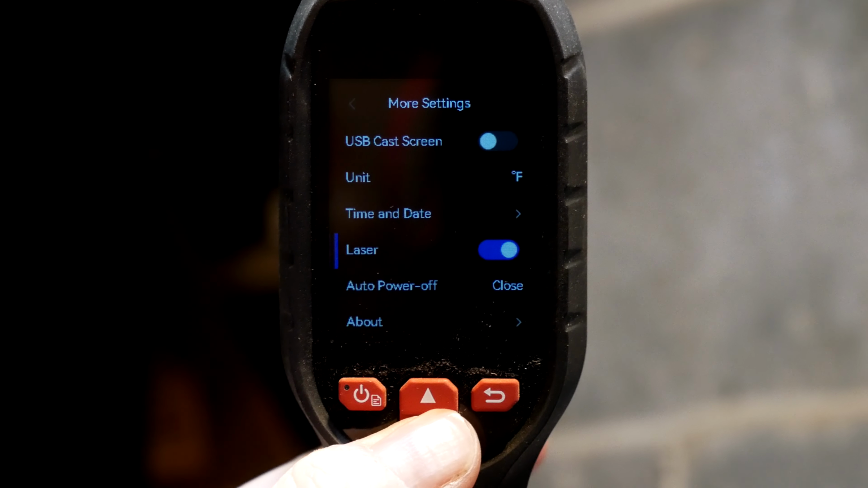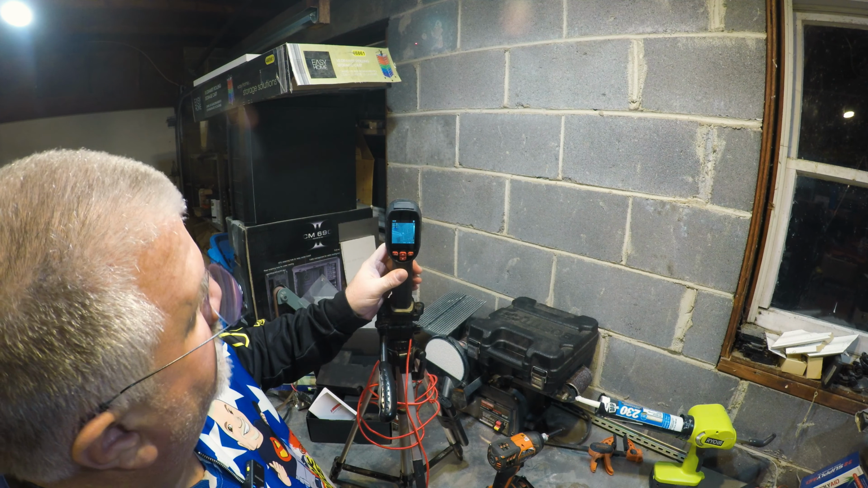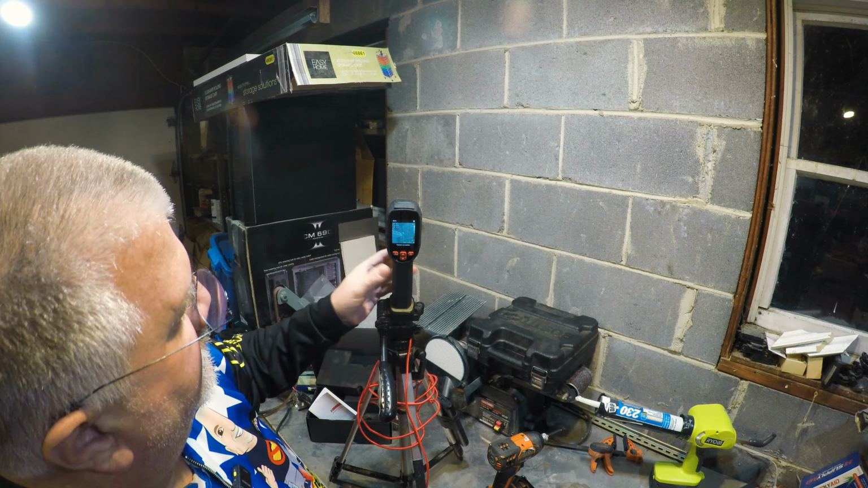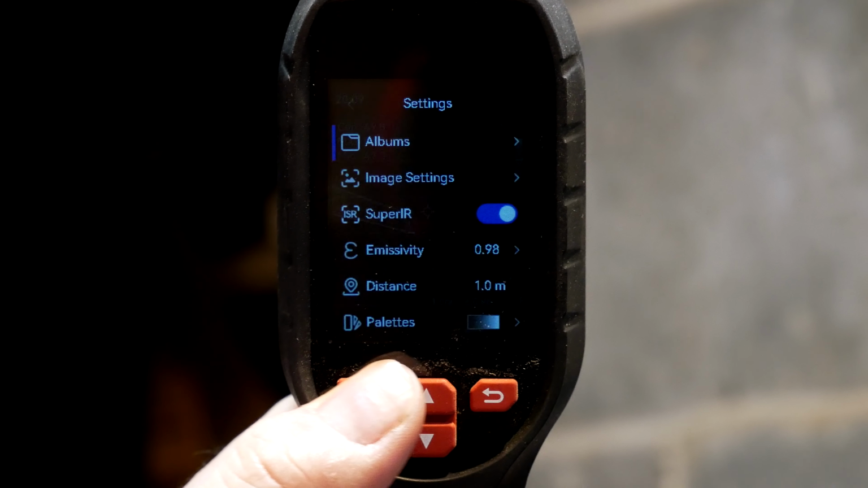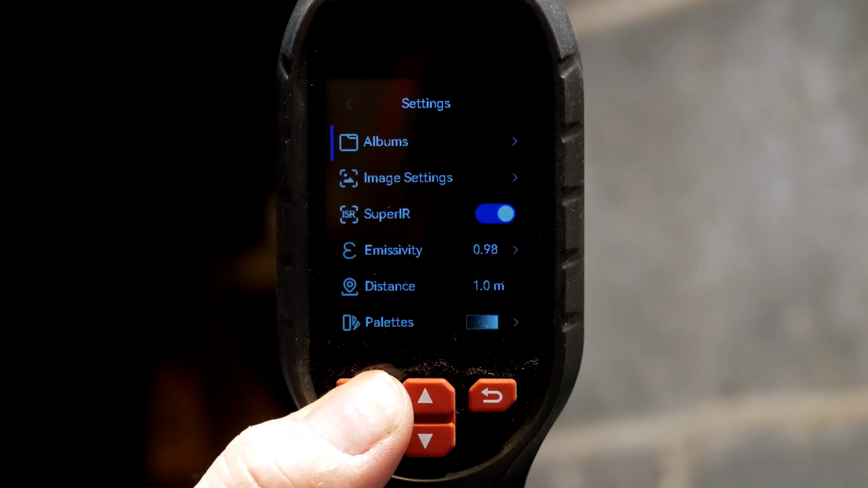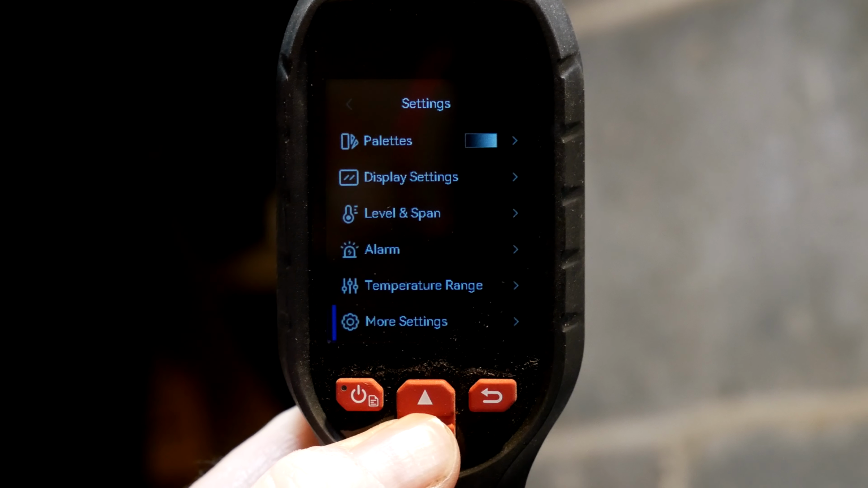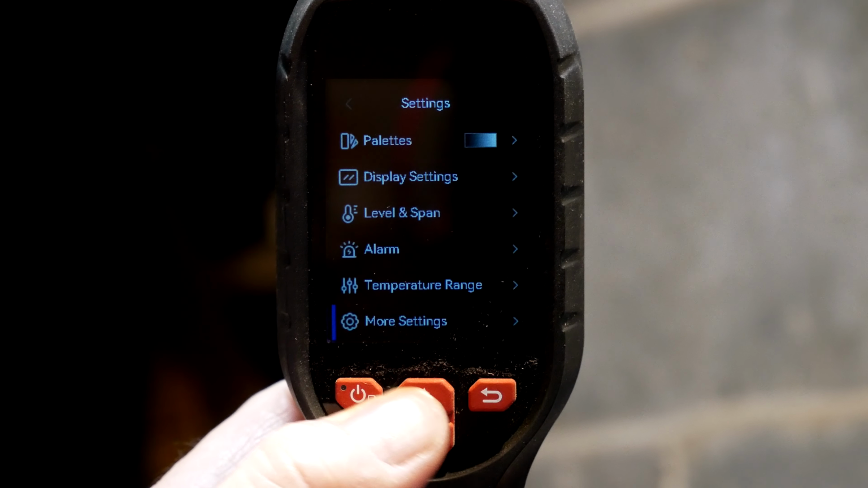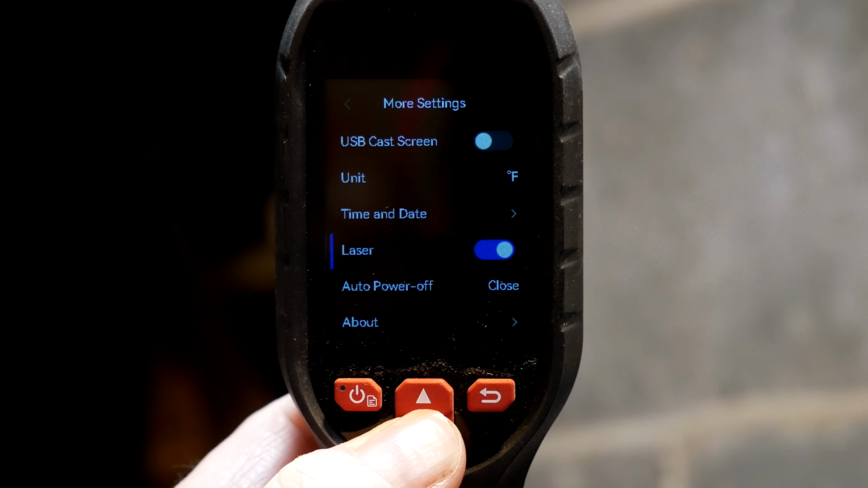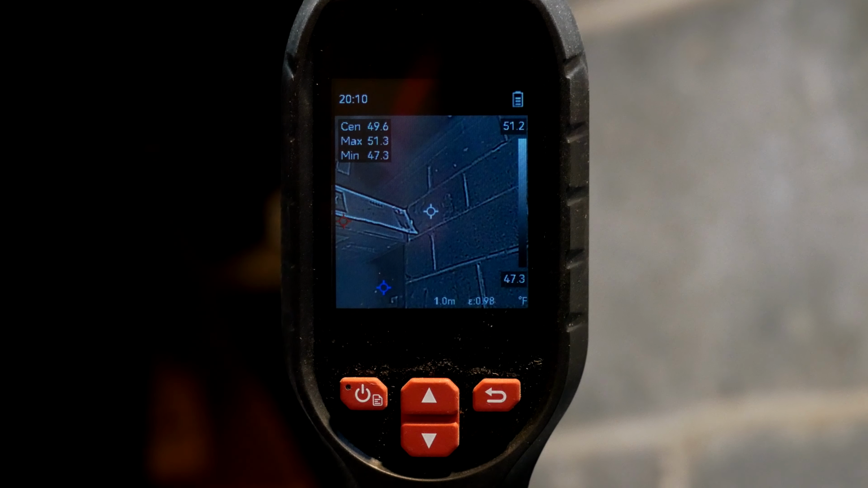Okay. Laser. So the laser, if we use the laser, you can see the laser dot on the wall. It was shining up there. We already covered that. And it also captures an image. All right, so let's go back. I think more settings was the last choice. What we were on. Auto power off. So yeah, so there you go. That's the settings on the thermal camera.